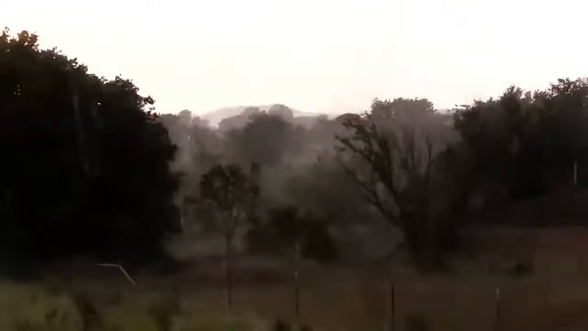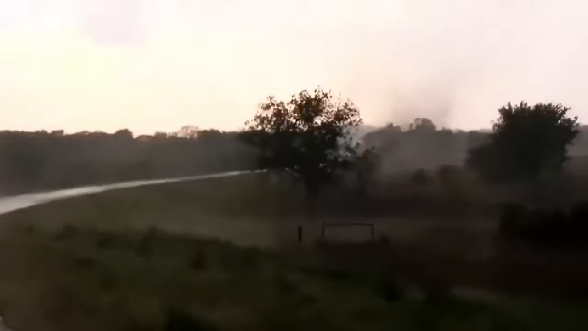Wild tornado. Yeah, it is. Keep going, keep going, keep going. We're gonna get it. Yeah, on the other side of that tree.